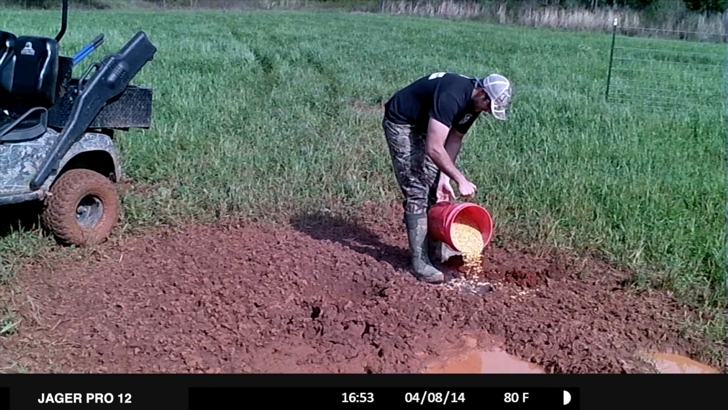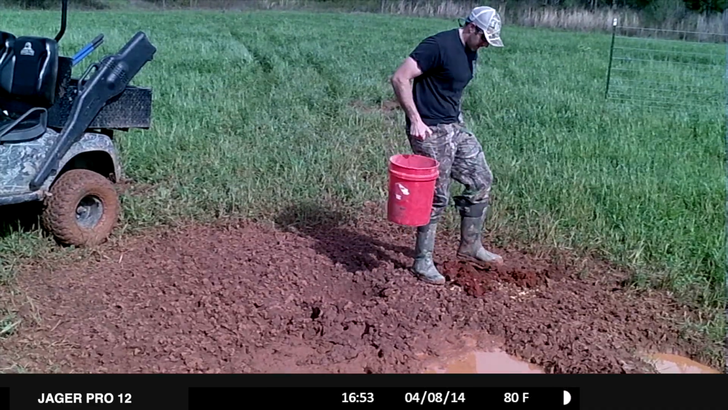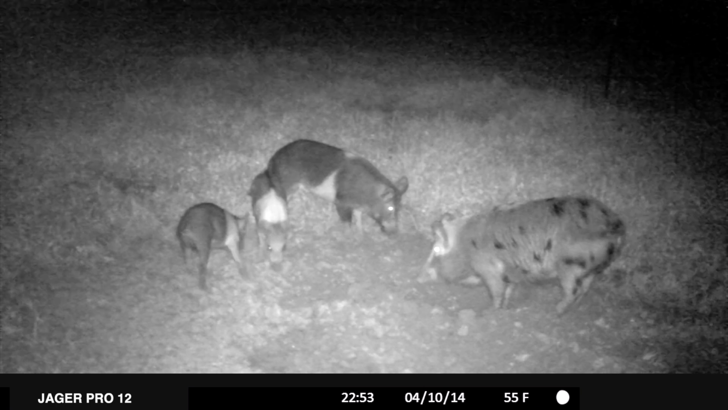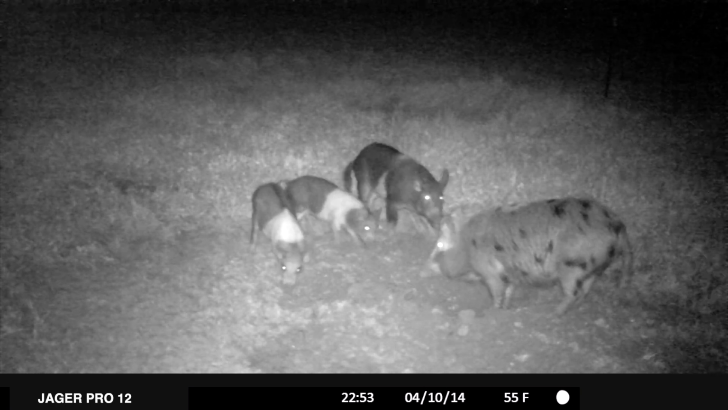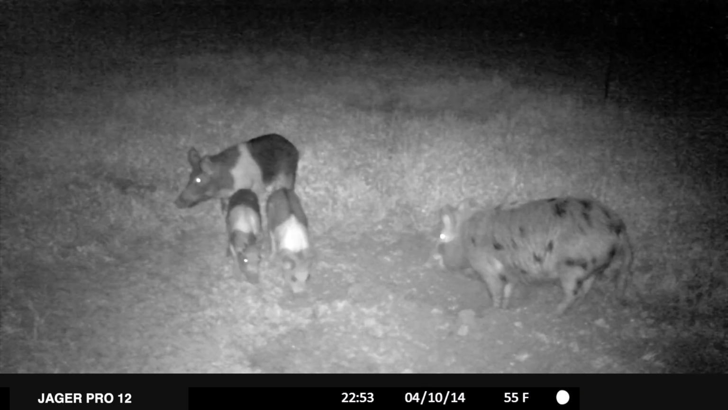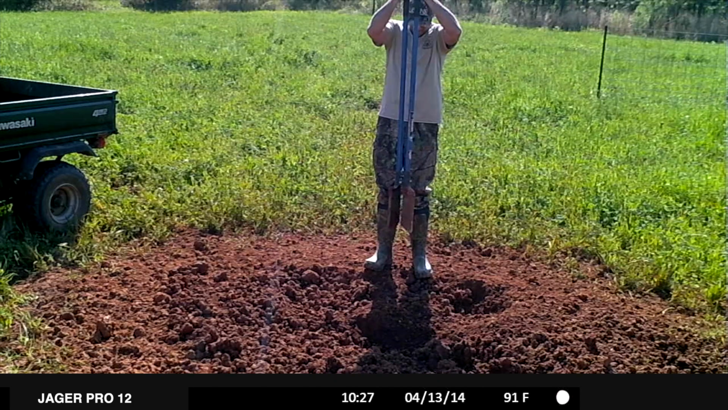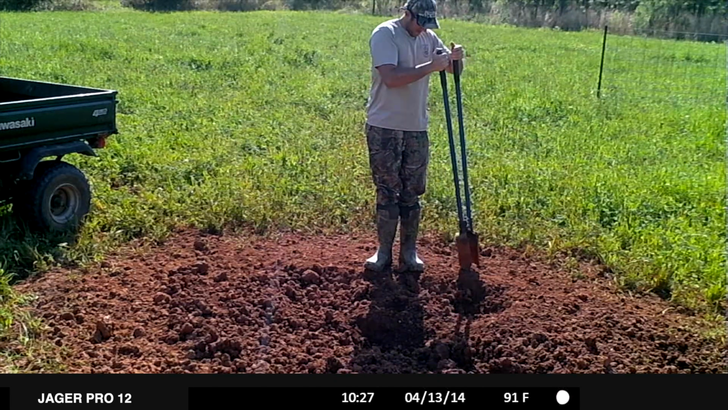Josh digs and fills another bait hole with corn at the same location on 8 April. All 4 survivors arrived together on the 10th. They seem to be traveling together and getting along, since the sounder of 15 was removed a week ago. Josh digs another bait hole on the 13th and intends to focus his efforts here this week.